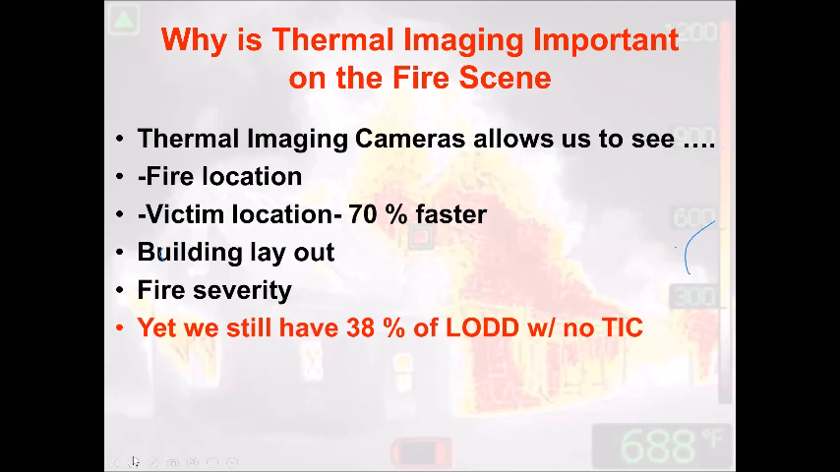I know where my stairs are at quickly. I know which way the door swings, inward to the right, inward to the left. I'm finding the hallways faster. Cameras are so good today, you can read the numbers of an apartment building or a hallway when you're going up to that room.